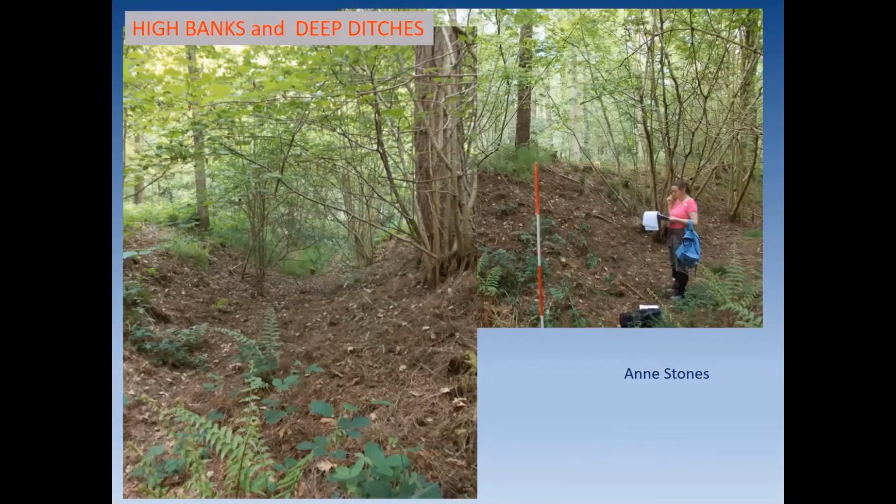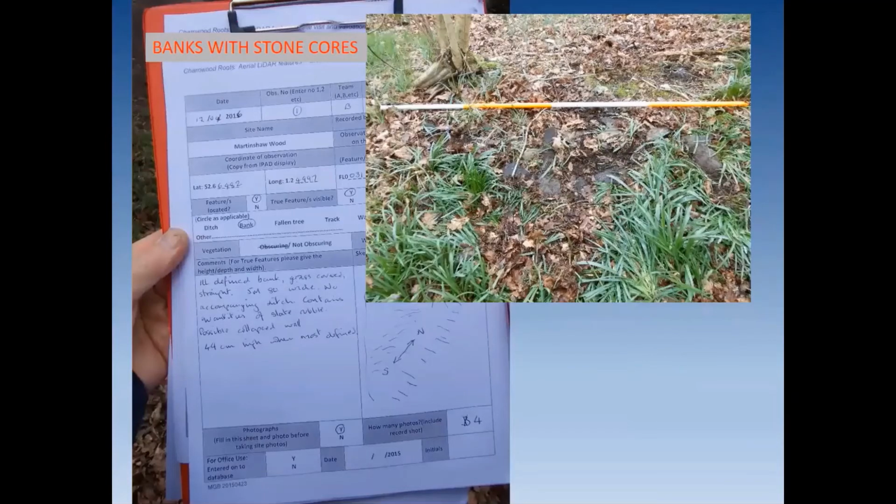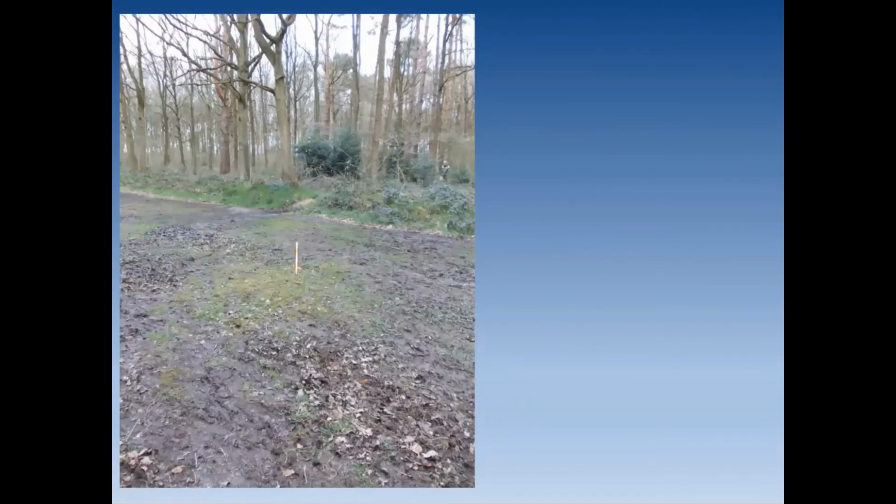And there are quarry holes. And there are banks with rubble cores. Now, we'd have to give Sue Henderson all the credit for this, because she spotted this and started probing the areas of bank and finding that they've got a stone core. So you can clearly see here that you've got an area of rubble underneath the leaf mould. And we traced that into the woodland. And we found it crossing one of the rides.